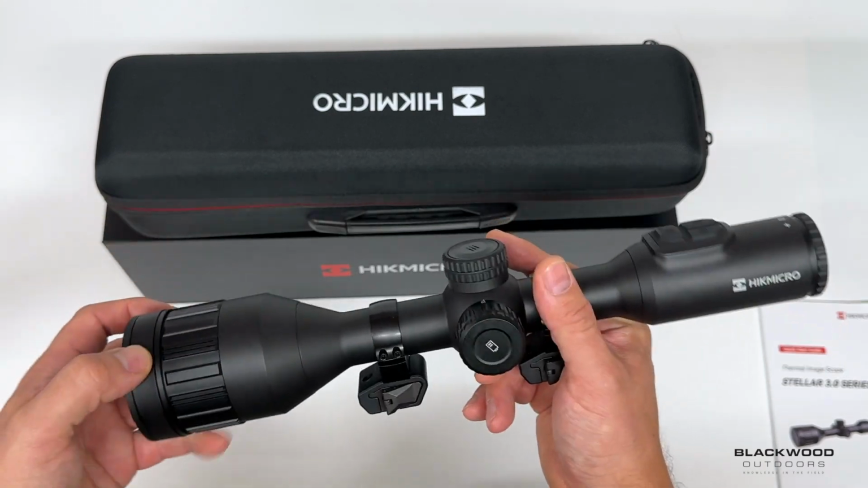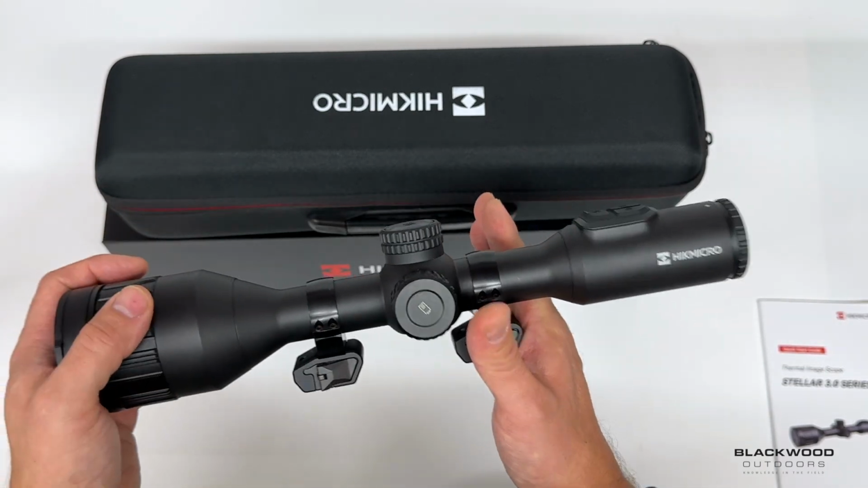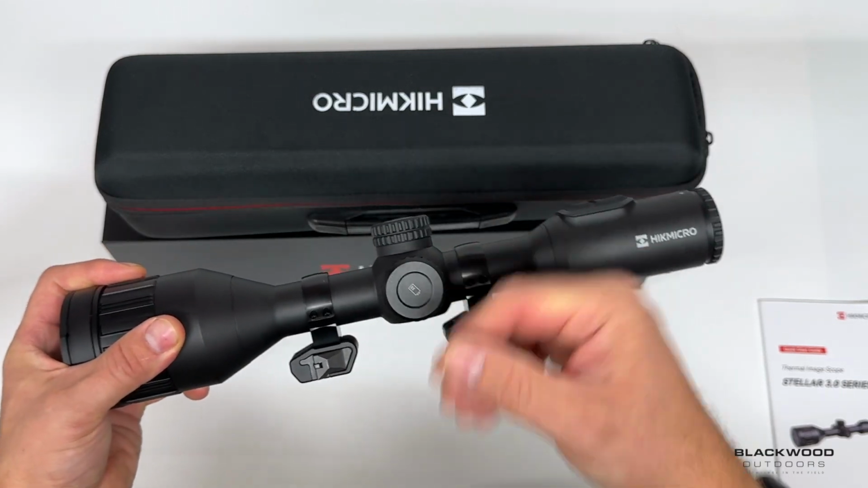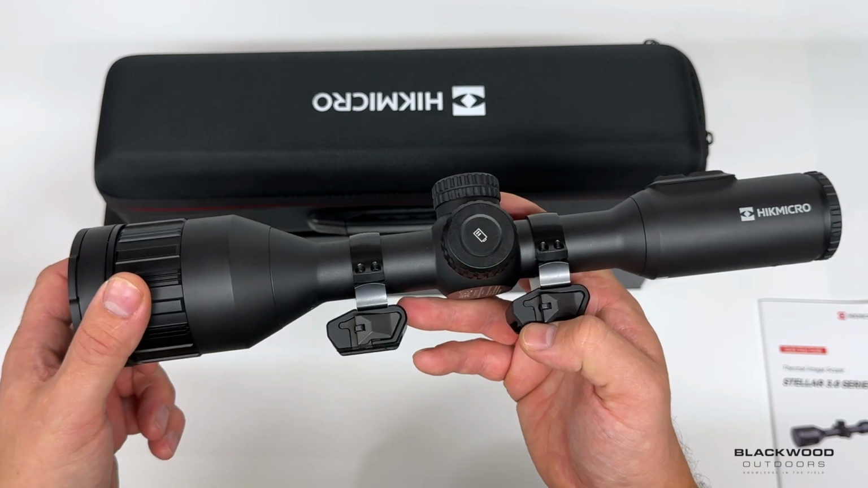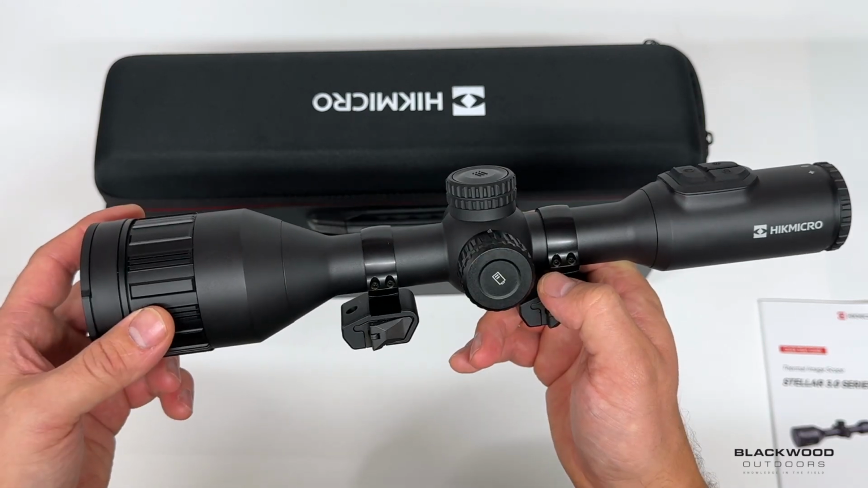Just little small inline changes. I'm not taking anything away from the product. I'm just trying to step it that little bit further to improve things again. Yeah, so that's it really.